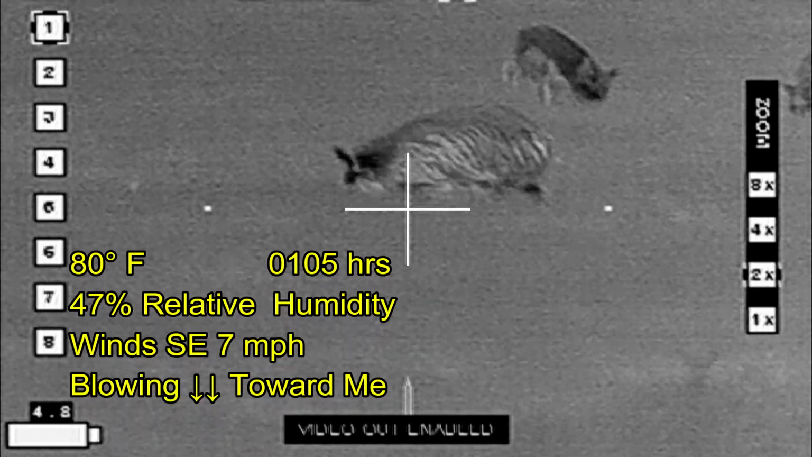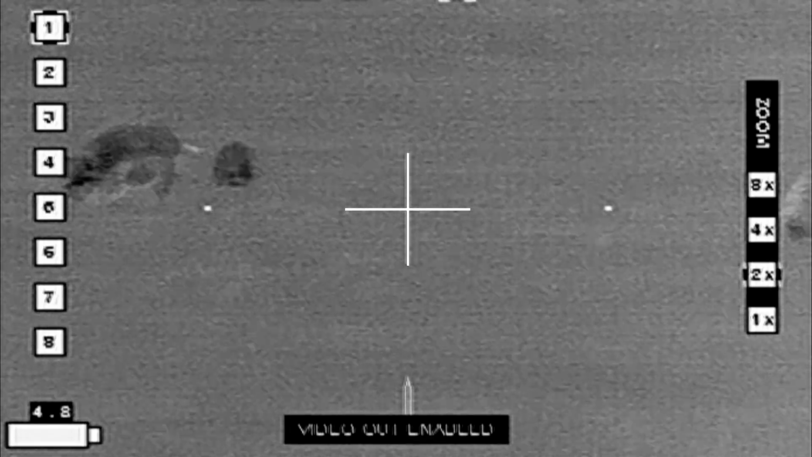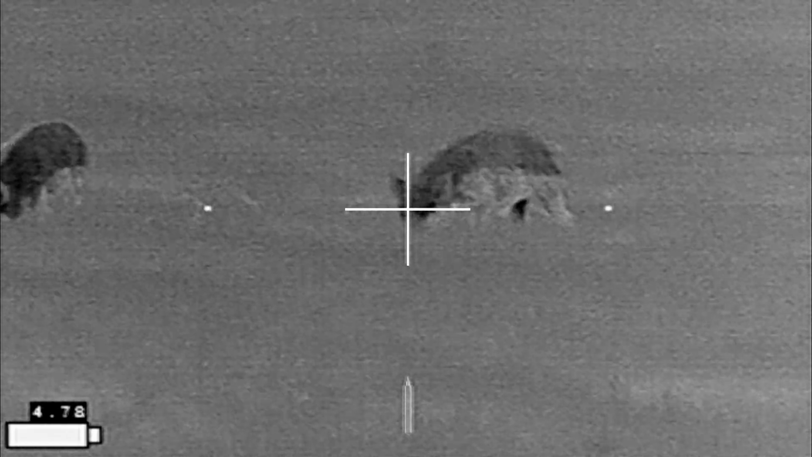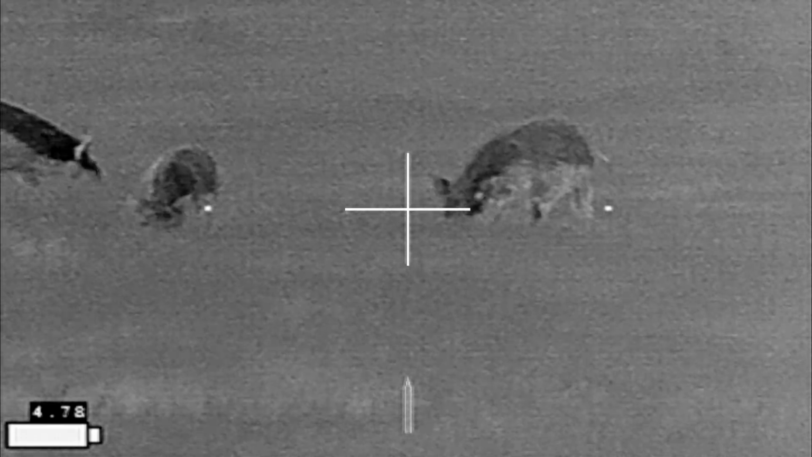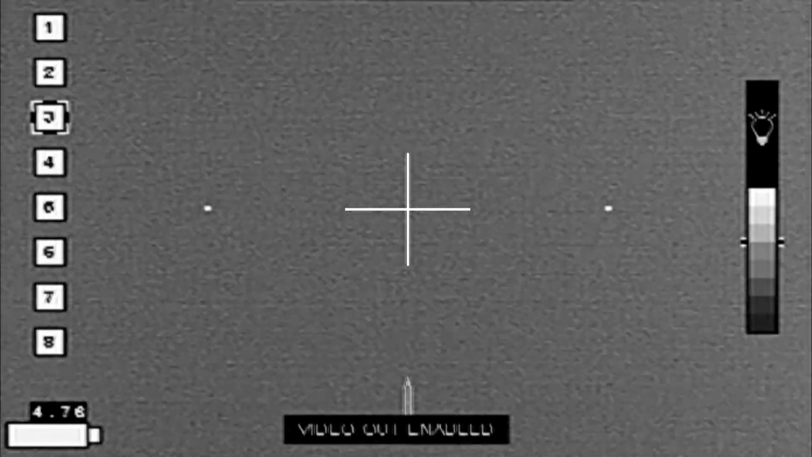Now here I've moved up on the hogs. I'm in a great position. I've got cattle off to the left, so I don't want to be shooting to the left. And you can see the light areas of the hogs are wet, the dark areas are more dry. And they are going through voraciously feeding on something in the field. I don't know what they're eating, but they are having a field day eating it.